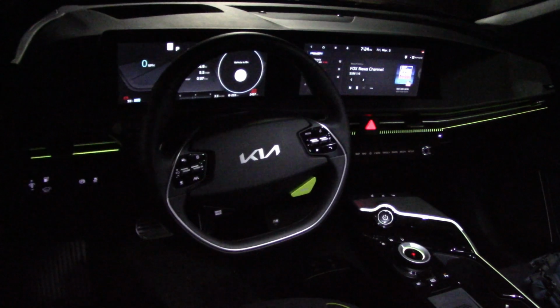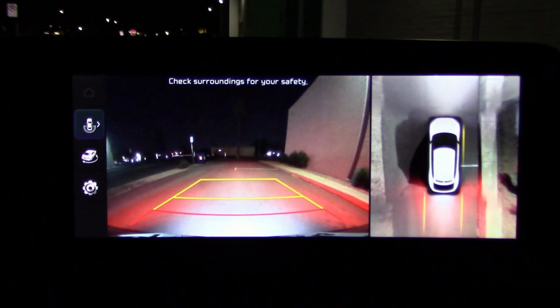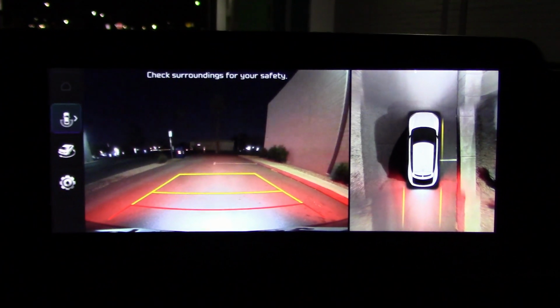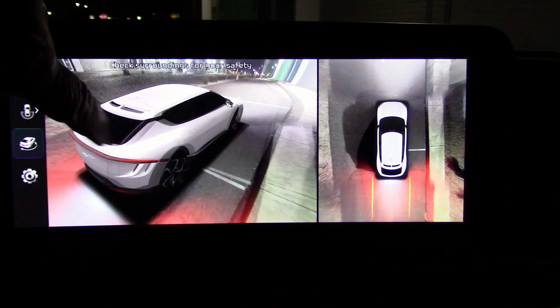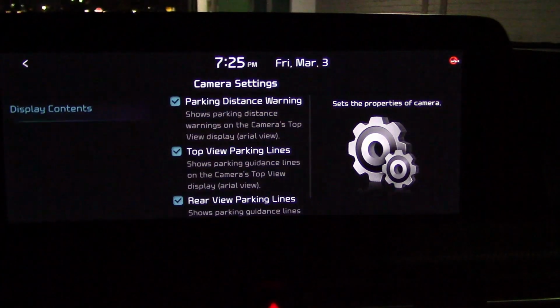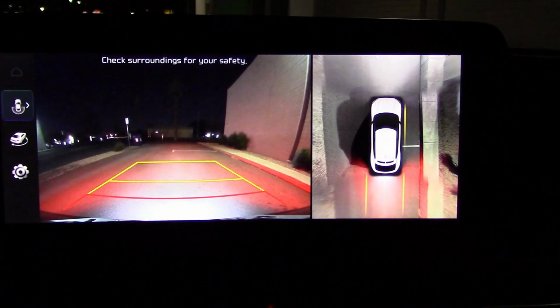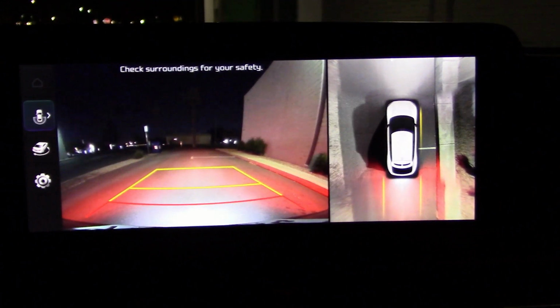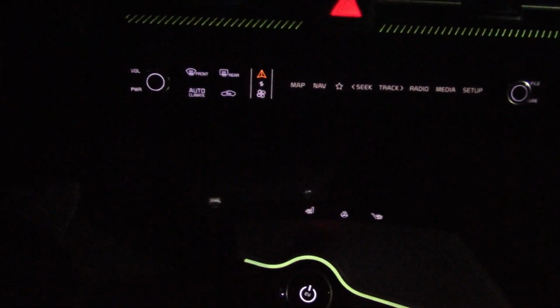Cabin lights up pretty well. Let's take a closer look. And here's what the camera system looks like in the dark. High quality. Looks good. And all the other buttons and switches light up pretty good.